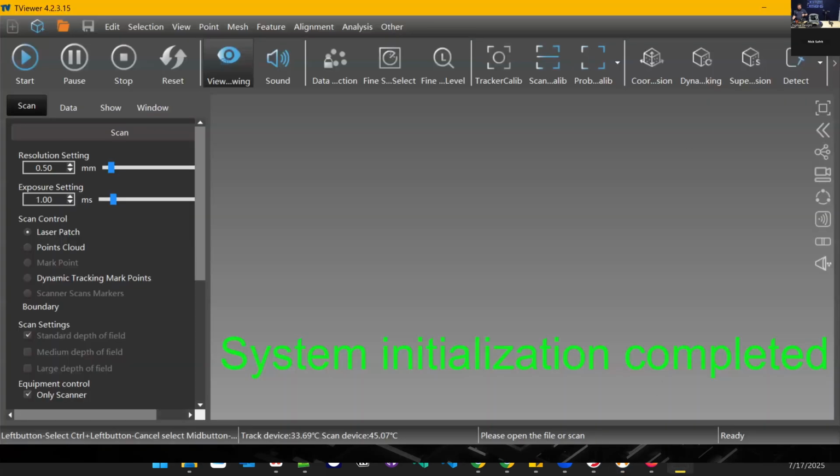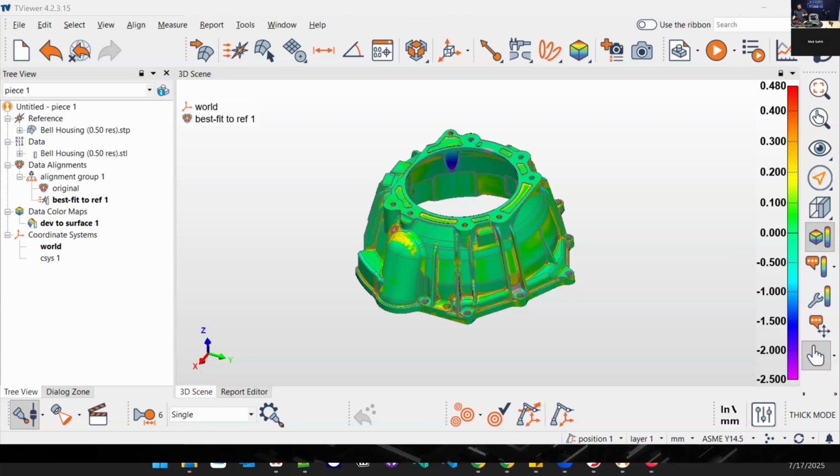Talked about the scanner a bunch. Let me see. I'll show you how the probe works here as well. And then unless anybody else had any questions or anything they would want to see, I think we're about finished up.